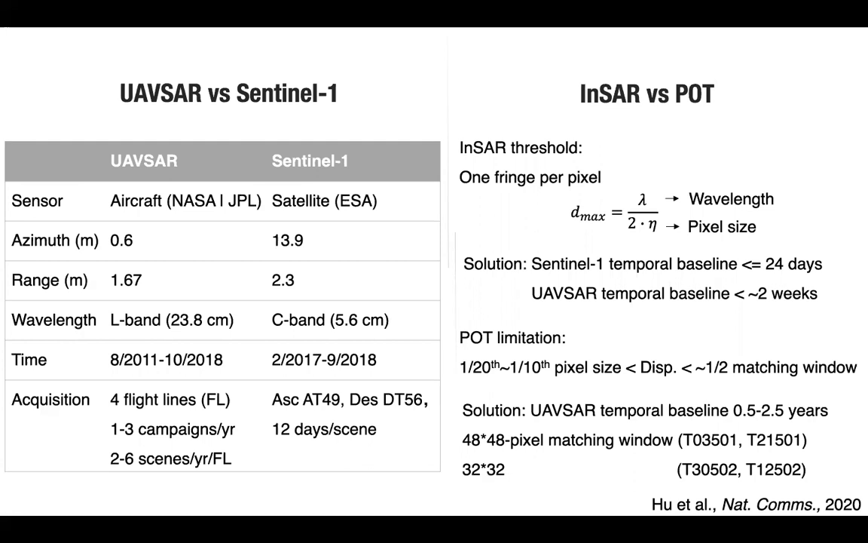For Sentinel-1, it was not until mid-2017 that the satellites began to collect data over this area more regularly, with a 12-day interval. The data metrics in terms of pixel spacing, wavelengths, and temporal resolution are especially important for our study, and they directly determine the feasibility of InSAR and pixel tracking methods.